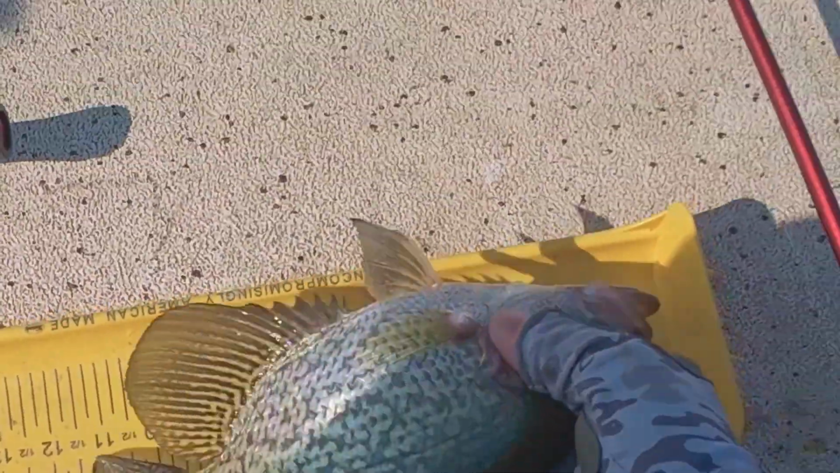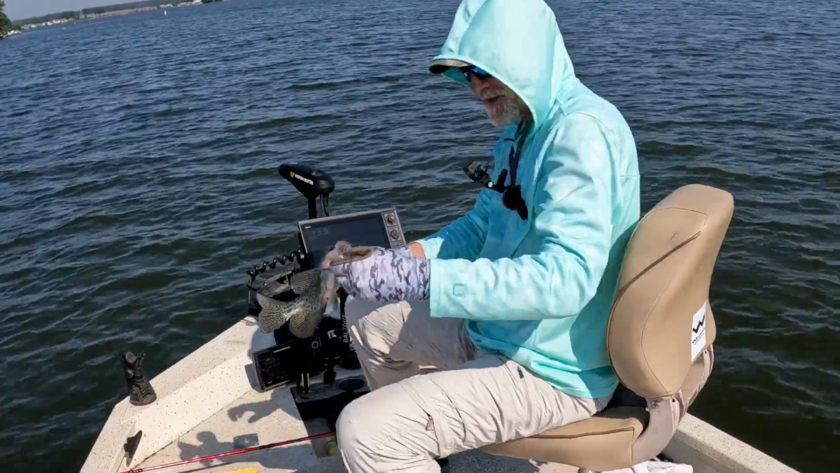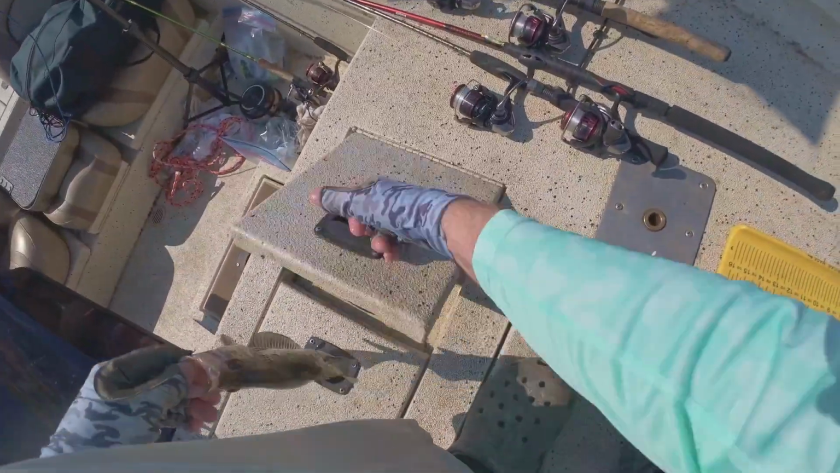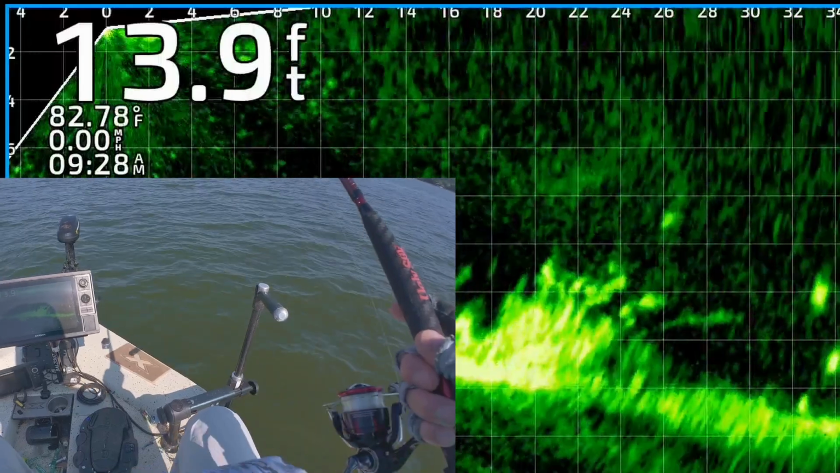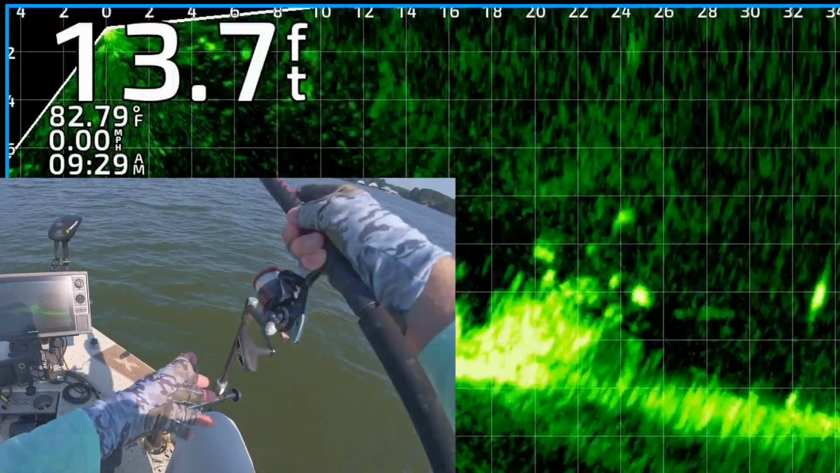Stocky dude. He's 11. He's kind of thick looking. Buddy, I'm keeping you. Nice little keeper. I'm still on that same brush pile. I'm gonna drop it out there, see if I can catch another one.